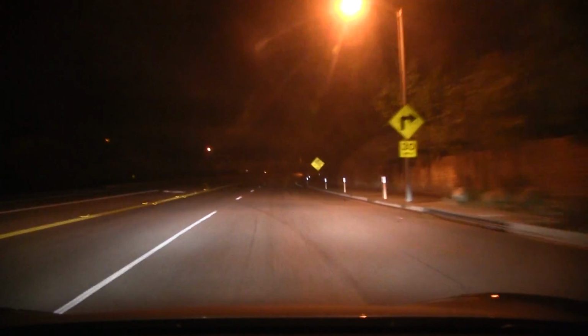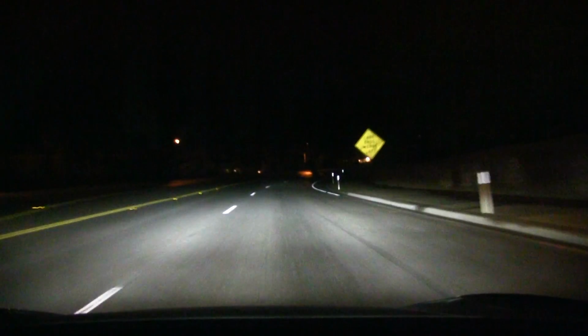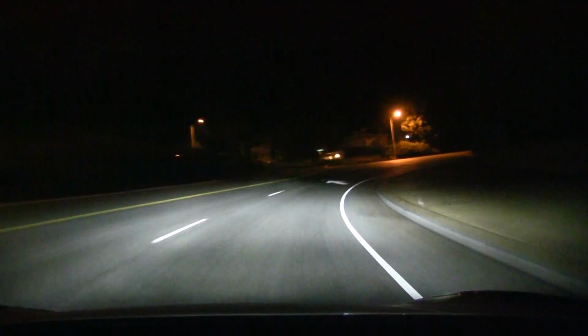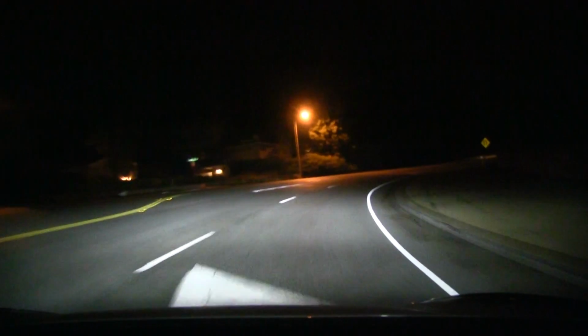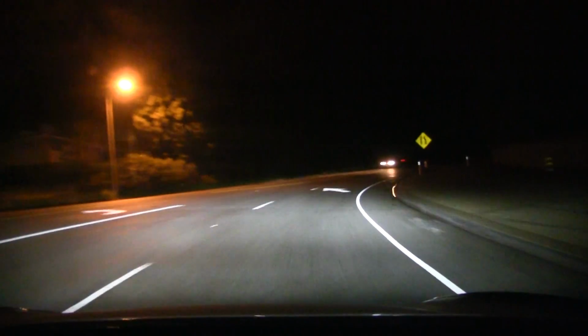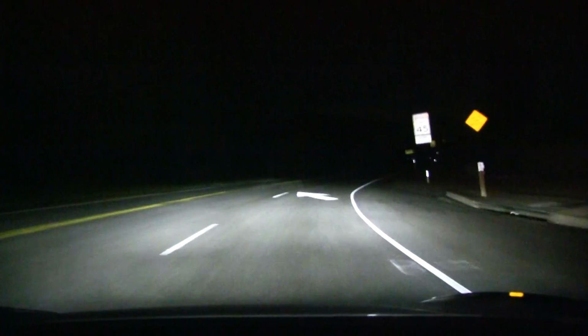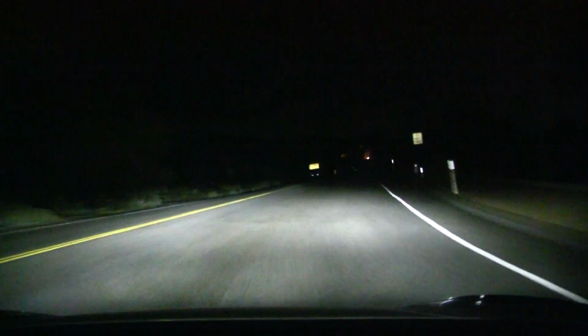Okay, let me see. Lane ends, merge left. Okay, all right, we're going to merge, and then let's slow down a bit. Whoa, maybe I chose a bad location because of the merge left. Okay. No. Okay, it was just a street light. Yeah, this is just what I was looking for, a dark section where I can test the headlights.